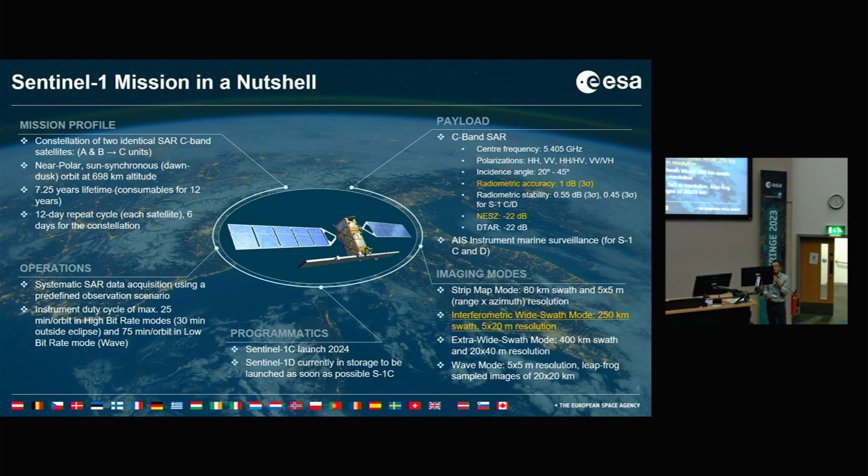The main payload is, of course, a C-band SAR with single and dual polarization capacity, incidence angles from 20 to 45 degrees, a very stringent radiometric accuracy requirement of 1 dB 3 sigma, and a fairly good noise equivalent sigma 0 of -22 dB. Sentinel-1C will provide another payload for the first time, which is the AIS.